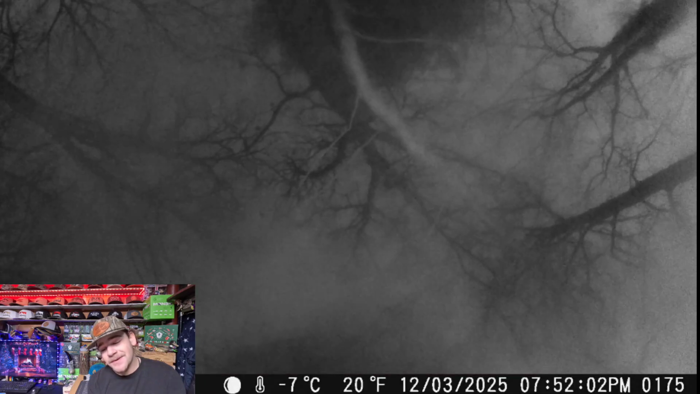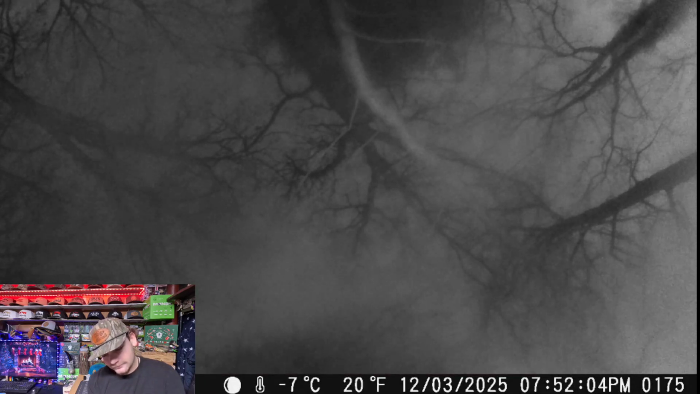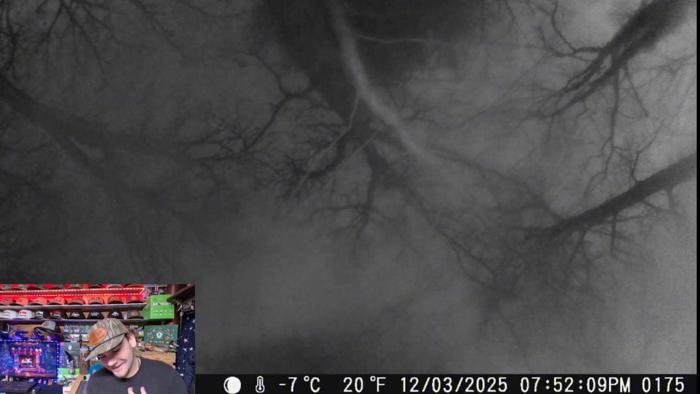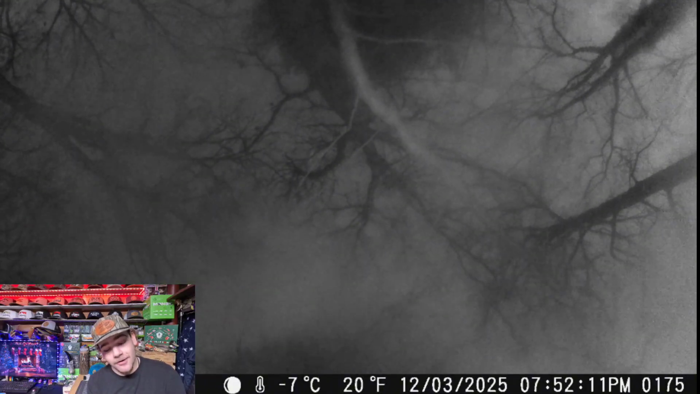Alright, we got one more picture. 7:52 a.m. And it's just the trees. So they literally stayed down there all night.